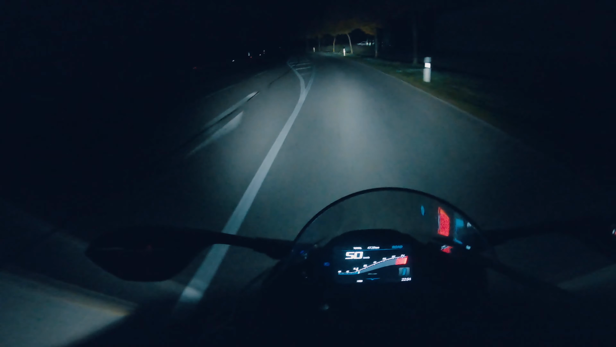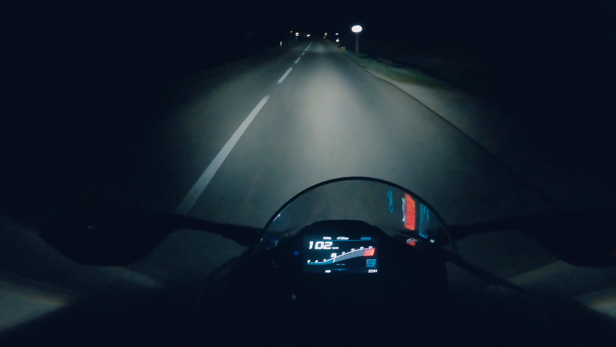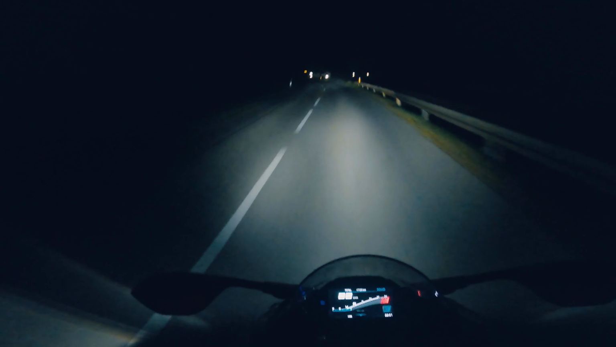Right, I'm now gonna take you down a little bit of a forest road where you can really see the beauty of these headlights. Hang on, get my jack up. There we go. See the beauty of the headlights. I mean, look.